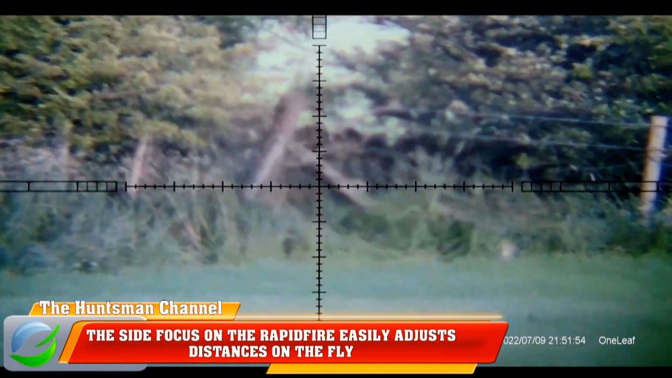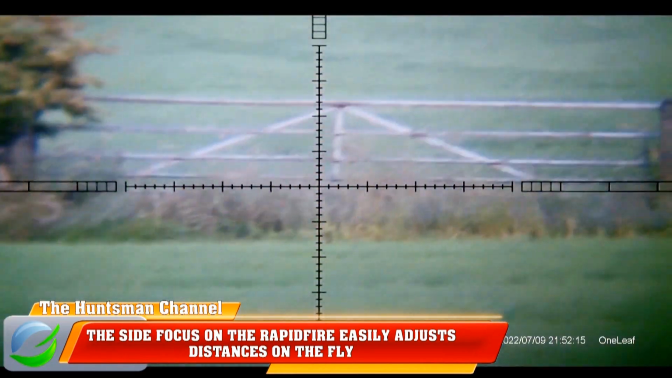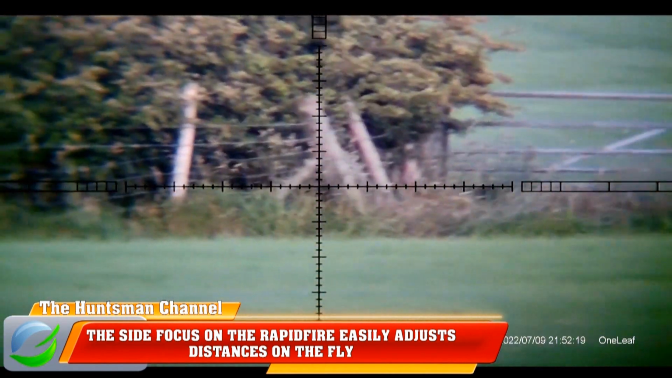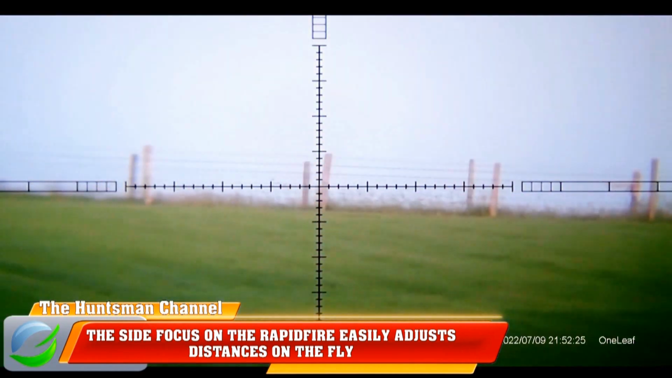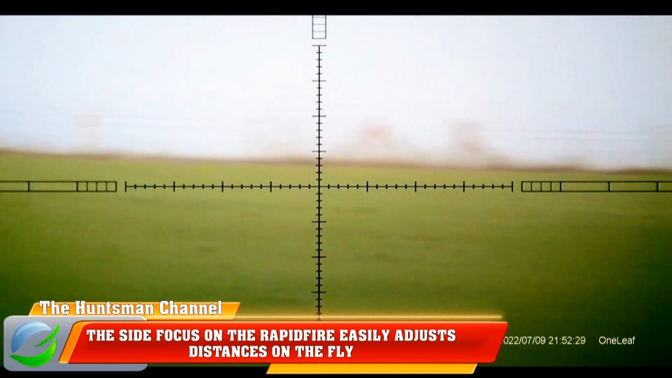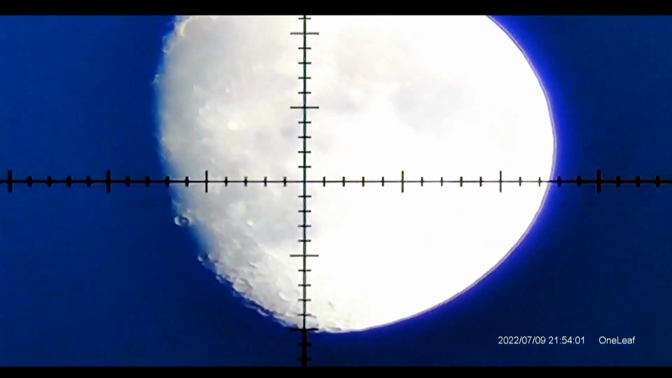On this field I start out at 40 yards, but as I scan from left to right, the distance has moved out to about 100 yards to the gate. Keeping the sight picture in focus, using the side focus wheel on the Rapidfire Plus scope. Moving up from the gate to the skyline, distance is around 200 yards plus.